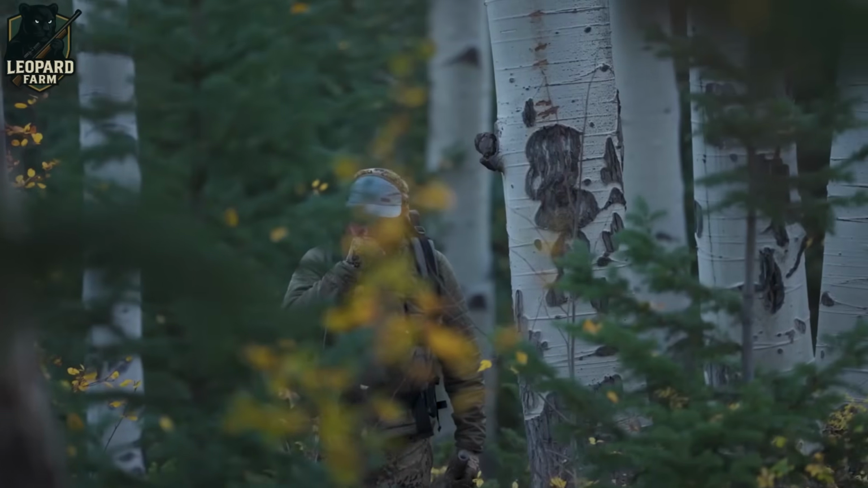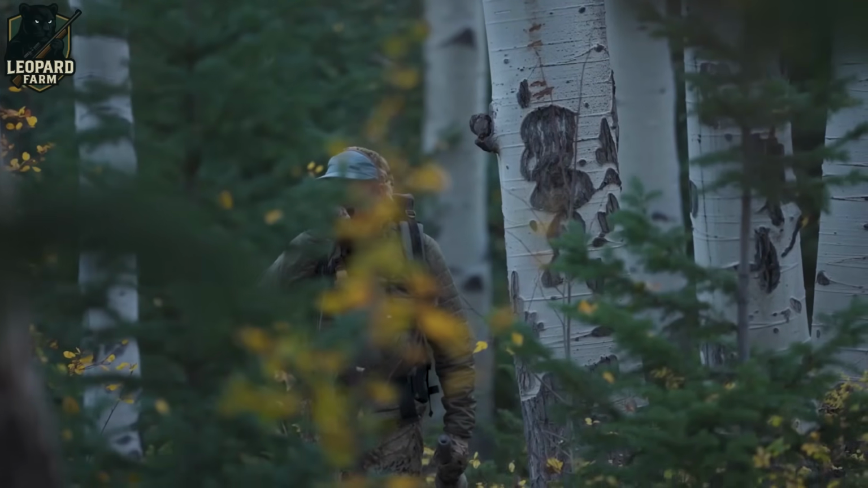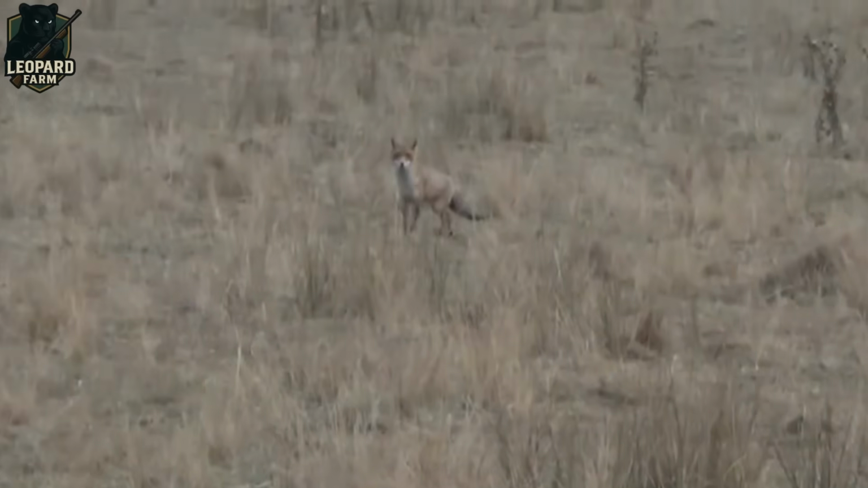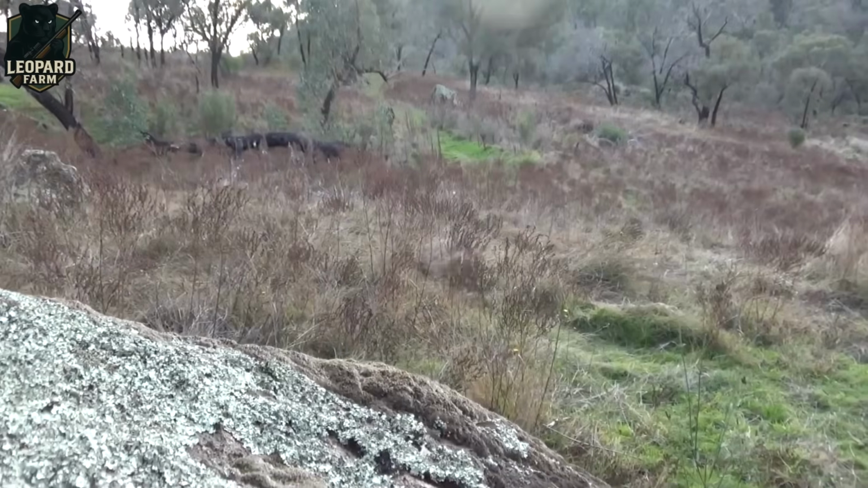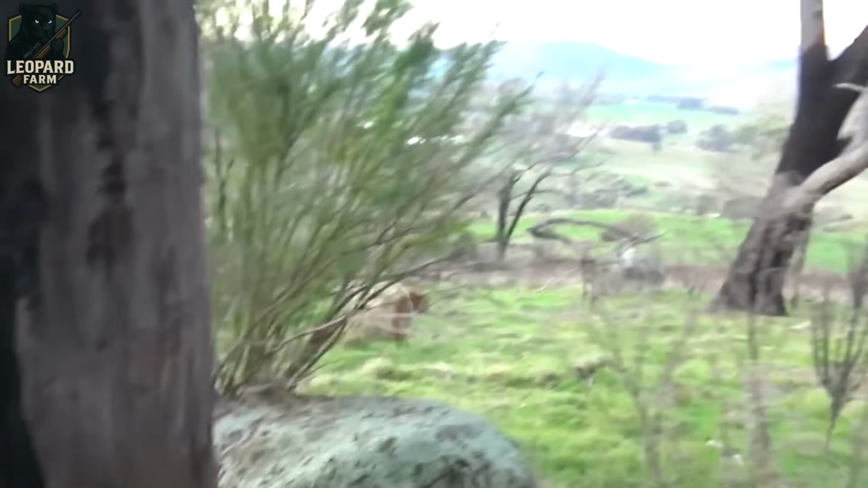In response to the surging fox population, the government has launched a bold initiative, calling on the nation's most skilled hunters to confront the crisis head-on. This isn't a job for amateurs. Hunters must pass rigorous tests, proving their expertise, precision, and commitment to ethical standards.